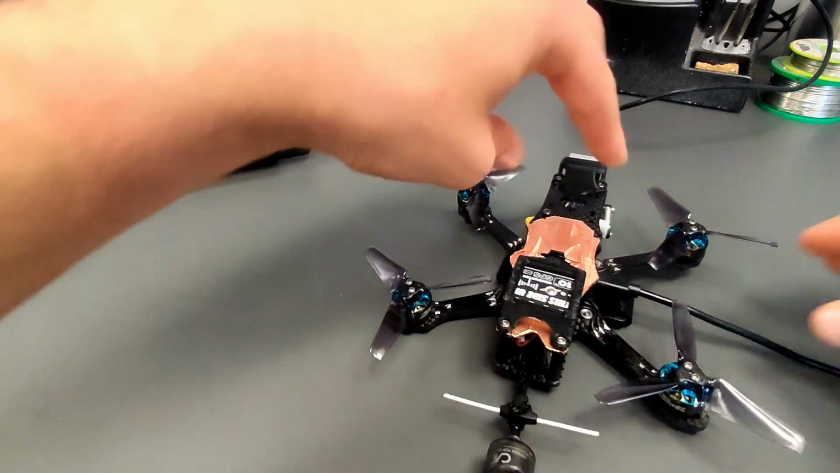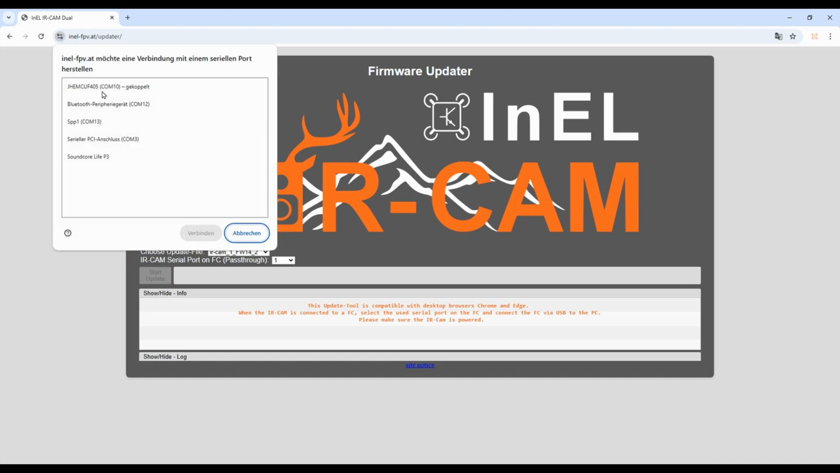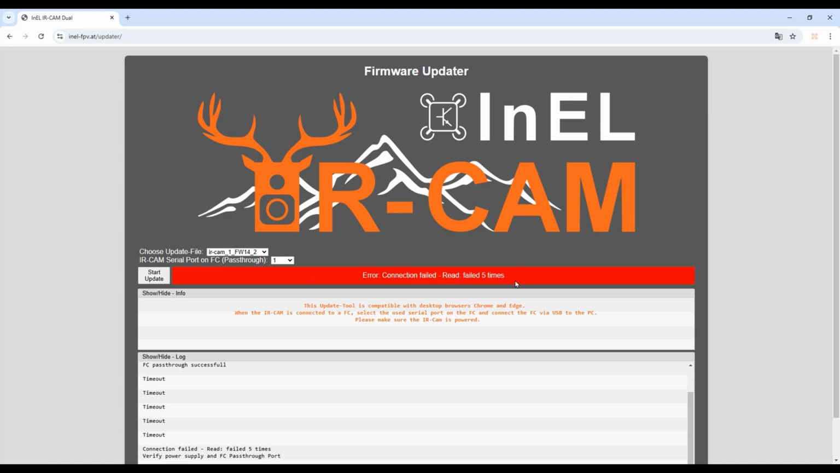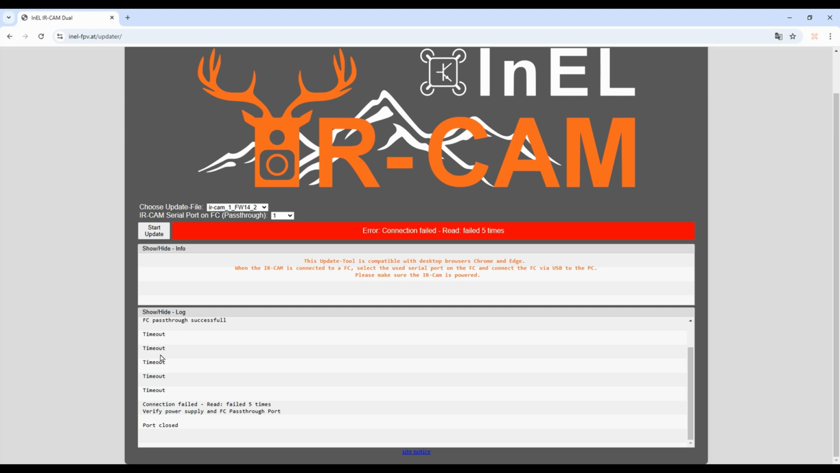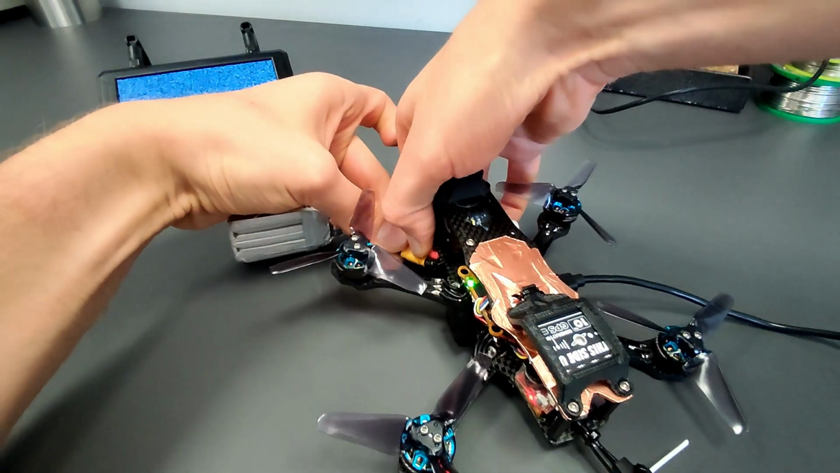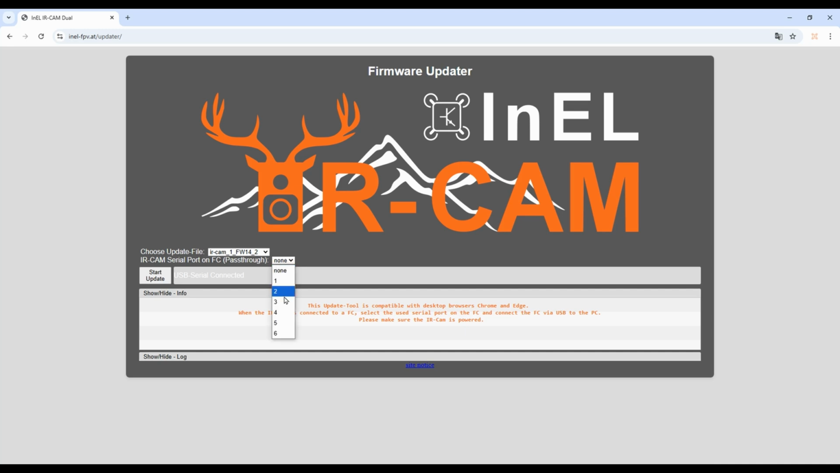If something is struggling, a log can be viewed. I will provide some assistance in this section. For example, if the IR-CAM is not supplied with power, a timeout occurs. Please check the LEDs on the IR-CAM base. There is also a timeout if the wrong passthrough port has been selected.